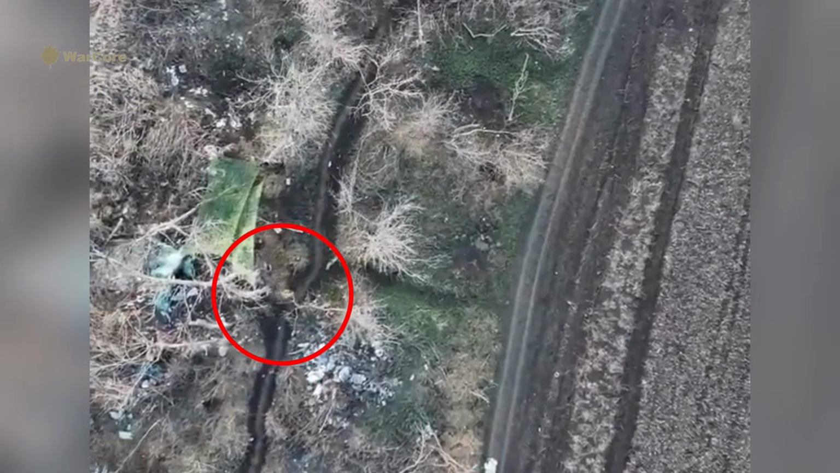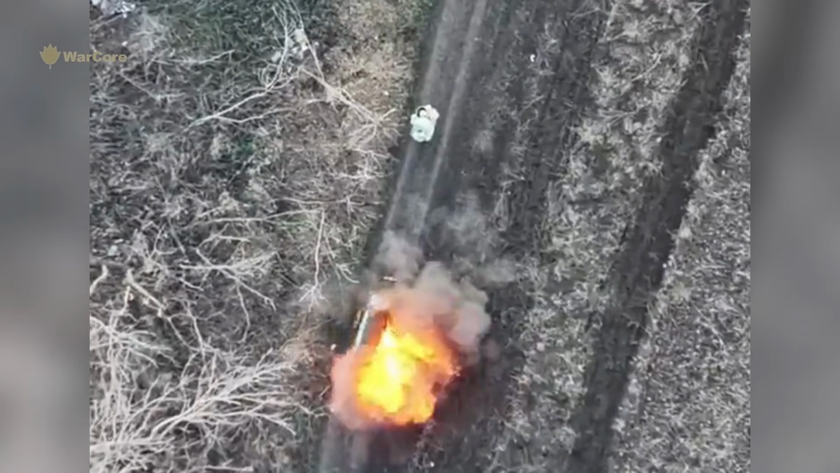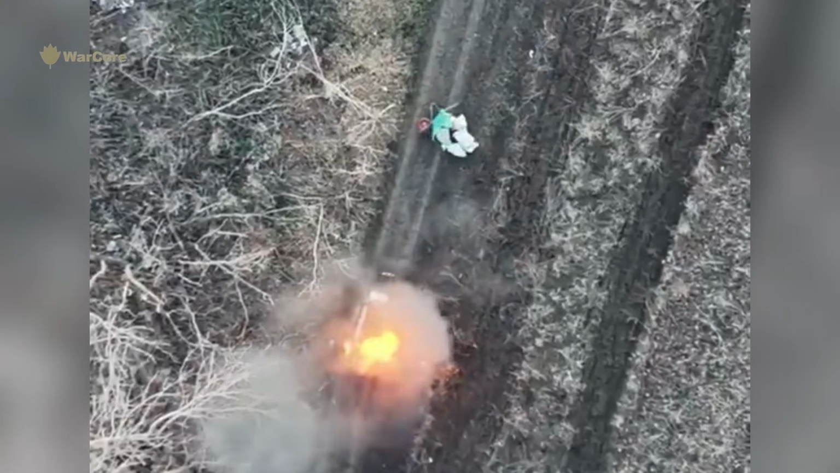The drone hovers briefly over the unattended cargo, confirms the device, and releases it. The cart catches fire, sending thick smoke upward, while the drone continues to monitor the area closely.